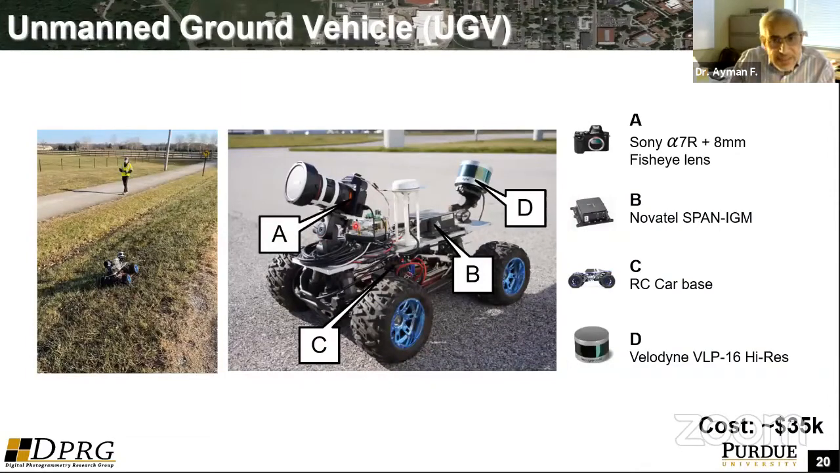You can take the same payload, the GPS, INS, the LiDAR, the camera, and you can mount it on either a remotely controlled car or an unmanned ground vehicle. And you have another platform that you can control to use it for, let's say, ditch line mapping or for in-canopy mapping, as I will be talking about in the next few minutes.